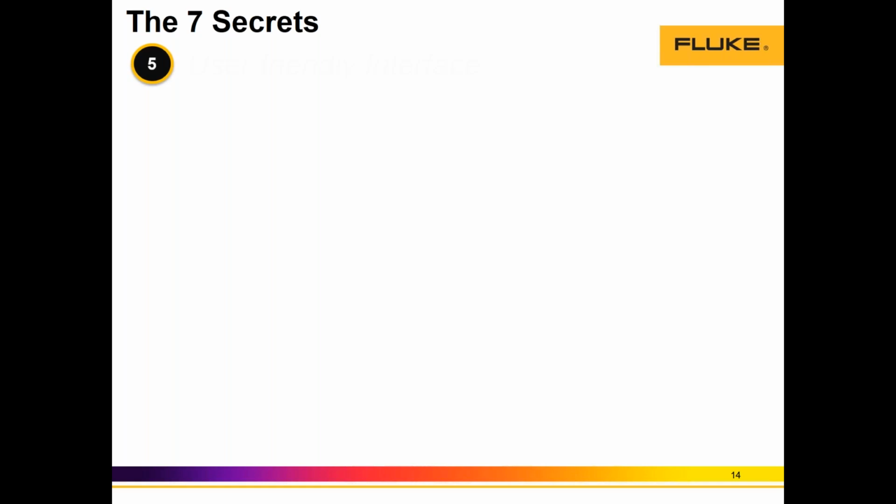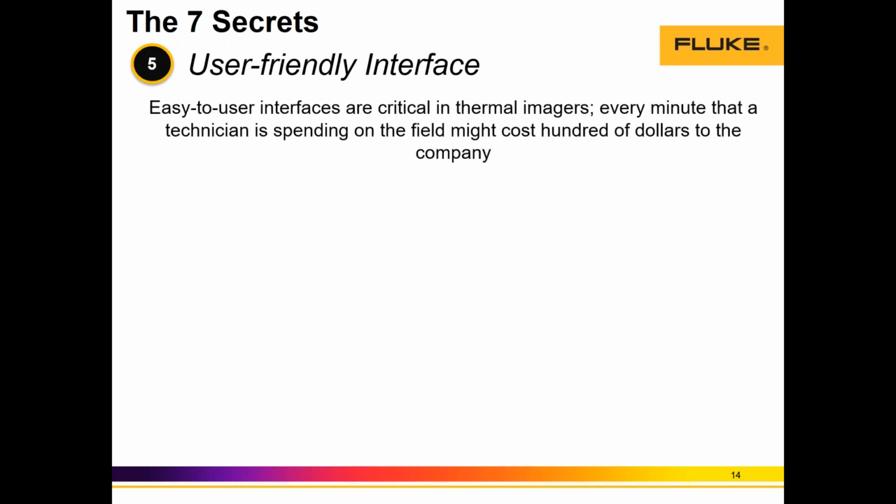The next secret I want to mention to you guys, the fifth secret, is very important actually. It's the UX, or the user-friendly interface, right? We can have a camera with a good resolution, best-in-class focus, but if it's not user-friendly, it won't take us anywhere, right? At the end of the day, we want to do a high quality, quick, and easy to use inspection that will save time for our customers, right? Let's spend some time here, right?